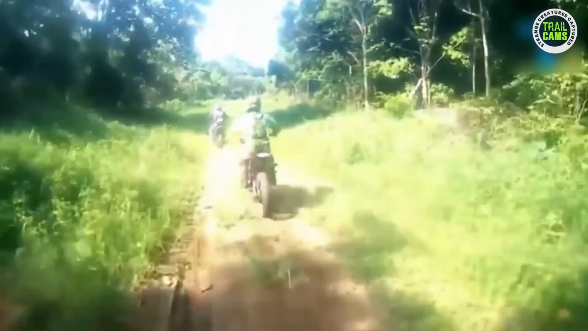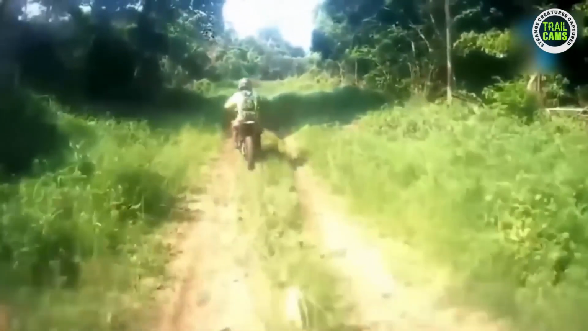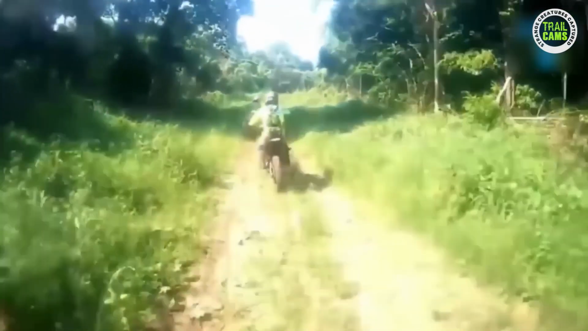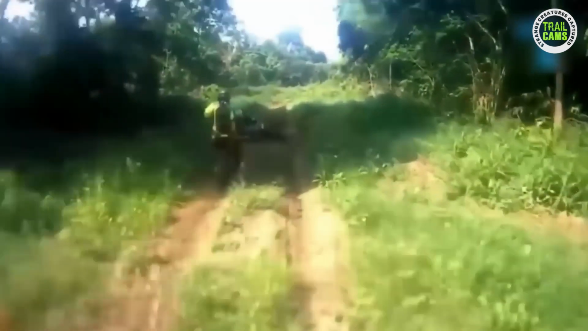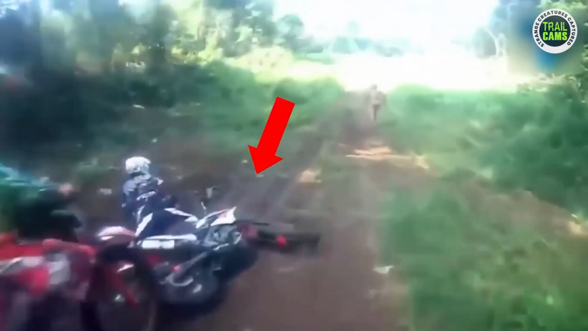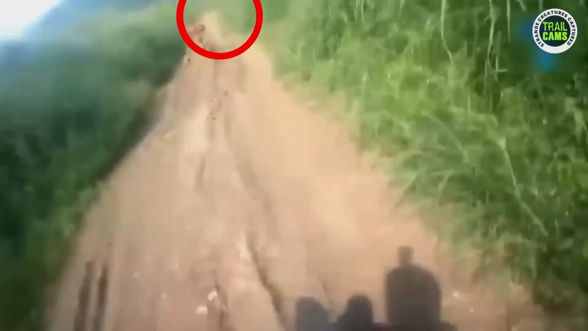This clip shows two motorcycle riders innocently enjoying their ride, completely unaware of the terrifying presence lurking within the surrounding trees. Suddenly, out of nowhere, a mysterious creature emerged, striking fear into their hearts. The sight of this ghastly being startled one of the riders, causing him to lose control and crash. Without hesitation, the duo decided to pursue the creature, only to witness it darting away into the dense underbrush, vanishing from sight. I do not know what to call that creature, but if you do, let us know in the comments section.